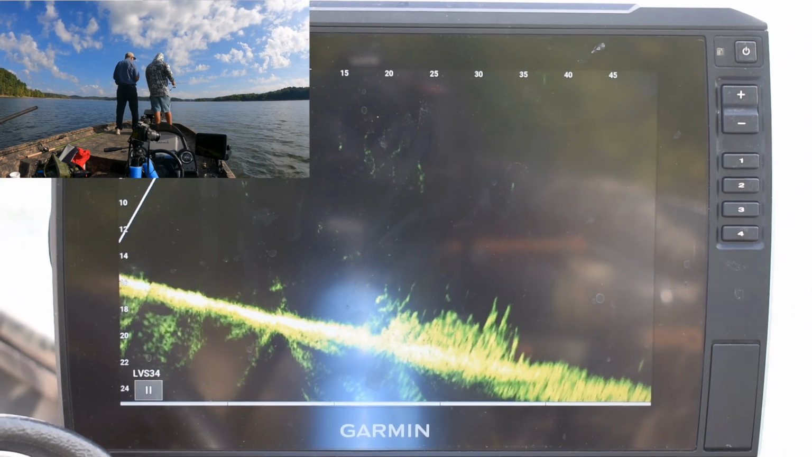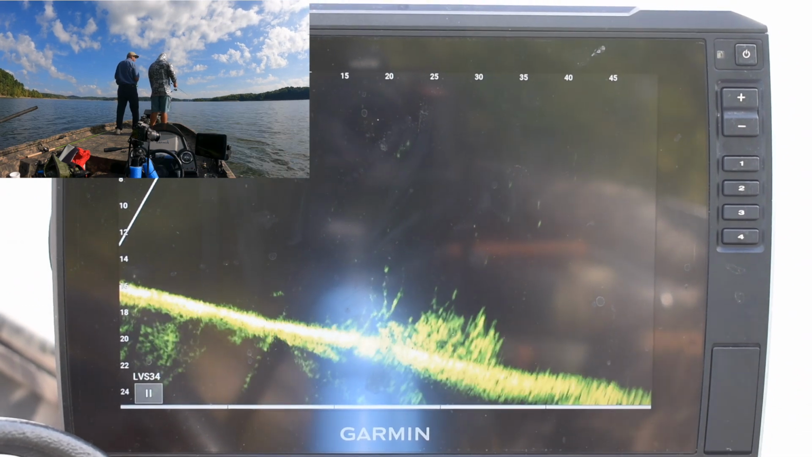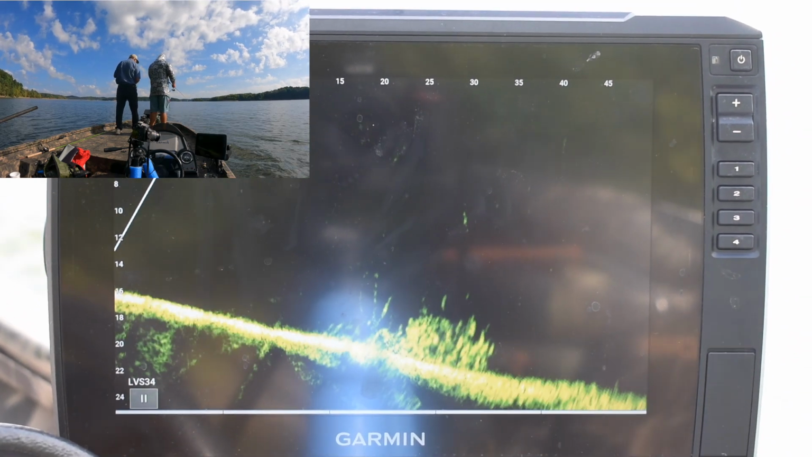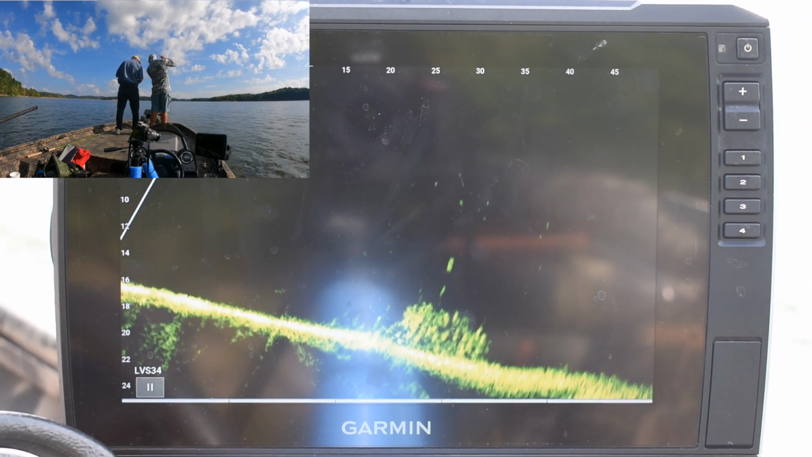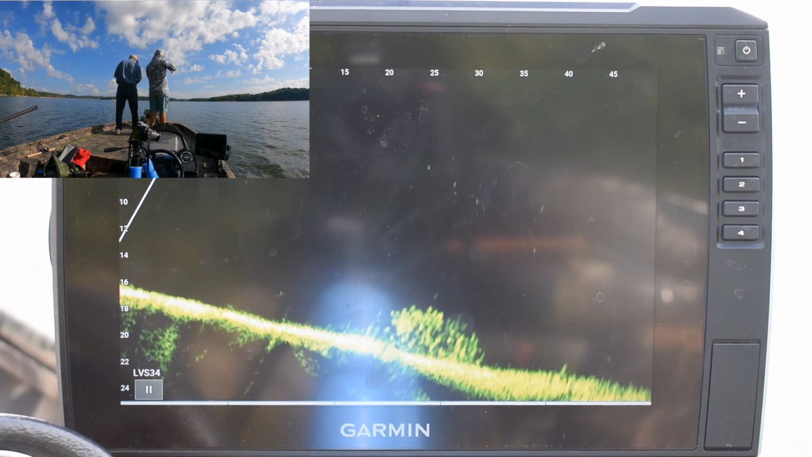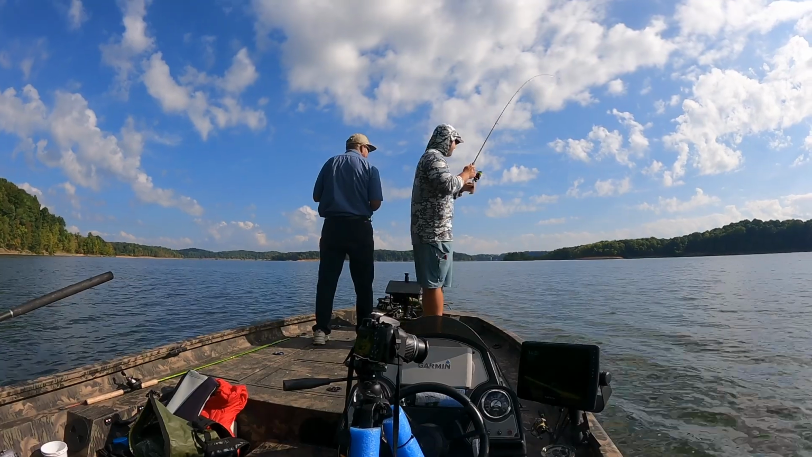to find fish. And here you can see right there the bait's going down about 32 feet. And then you see this fish react to it, so you got to bring it back. And there he is.